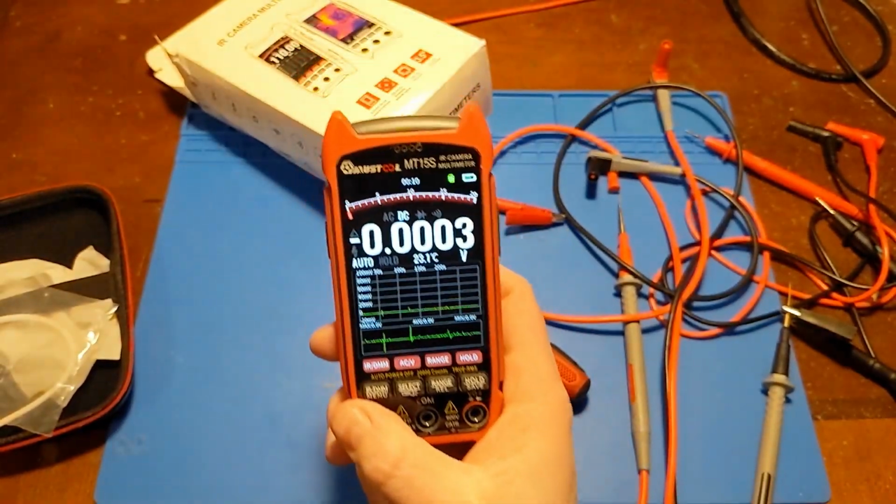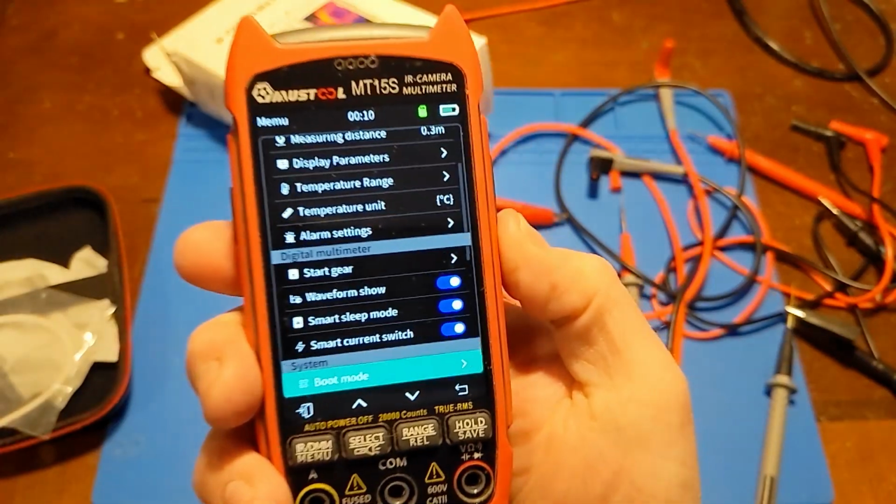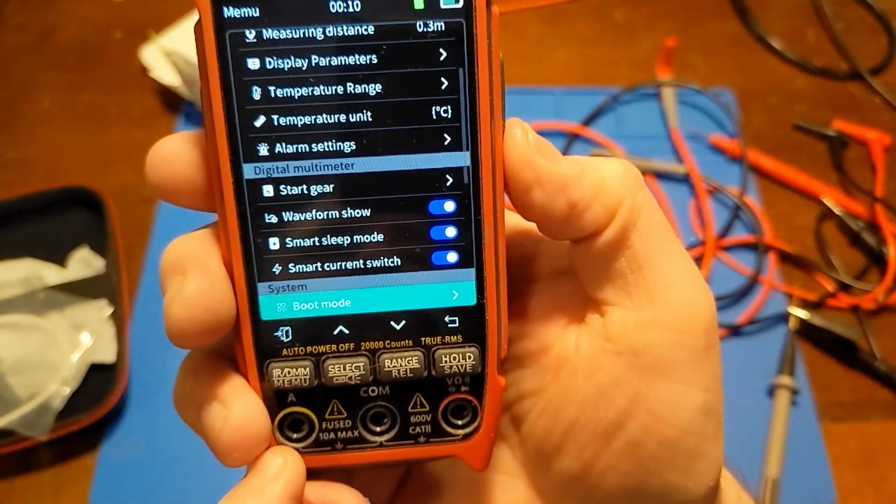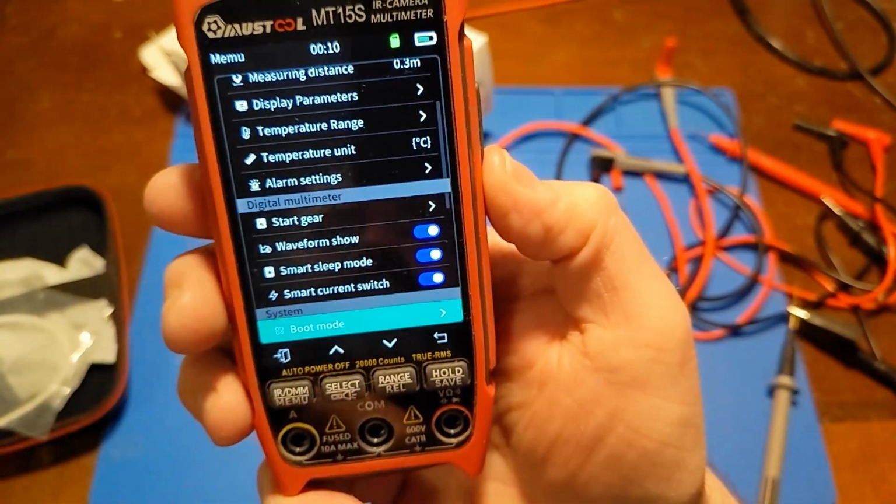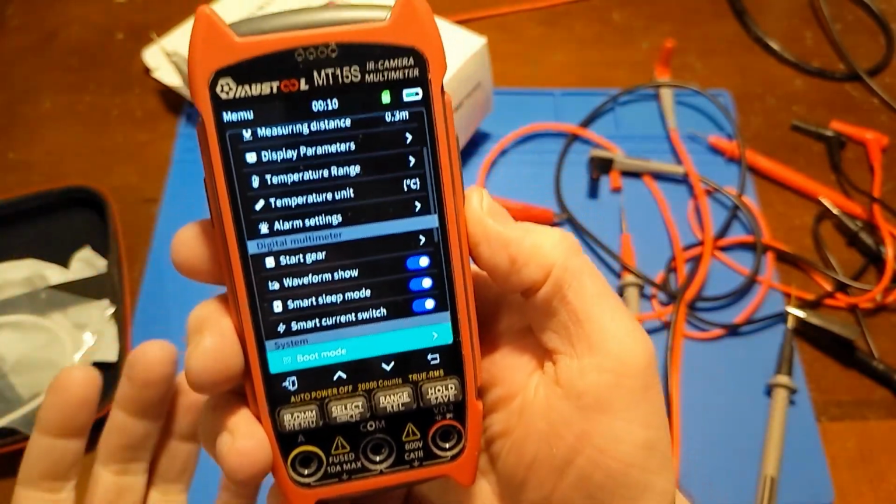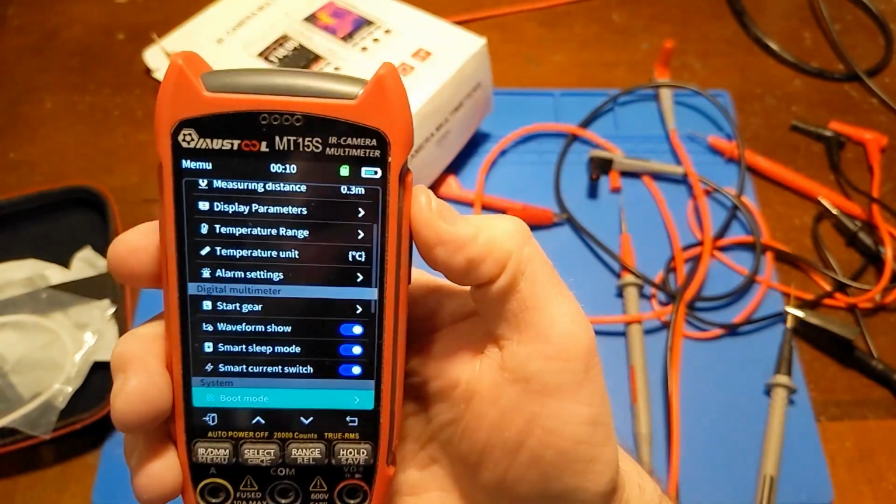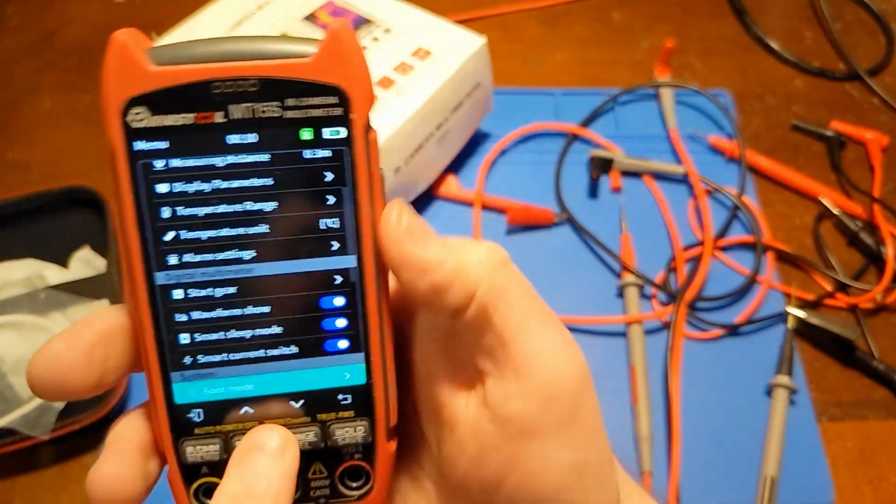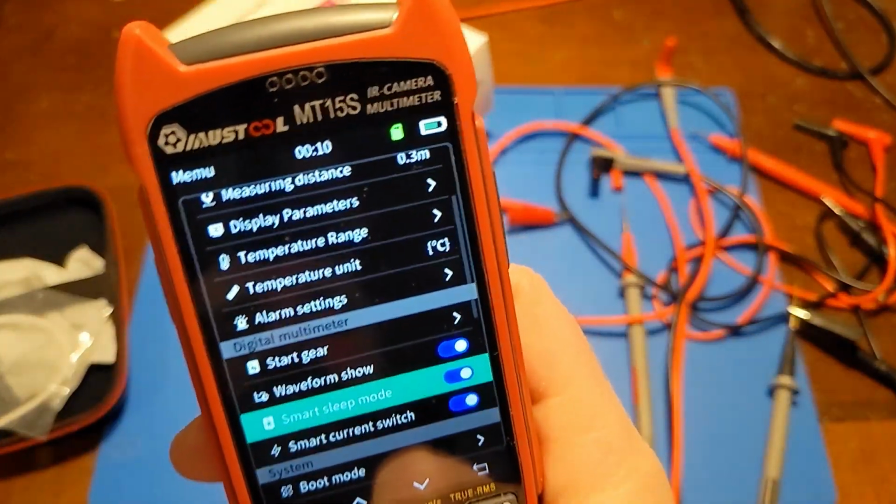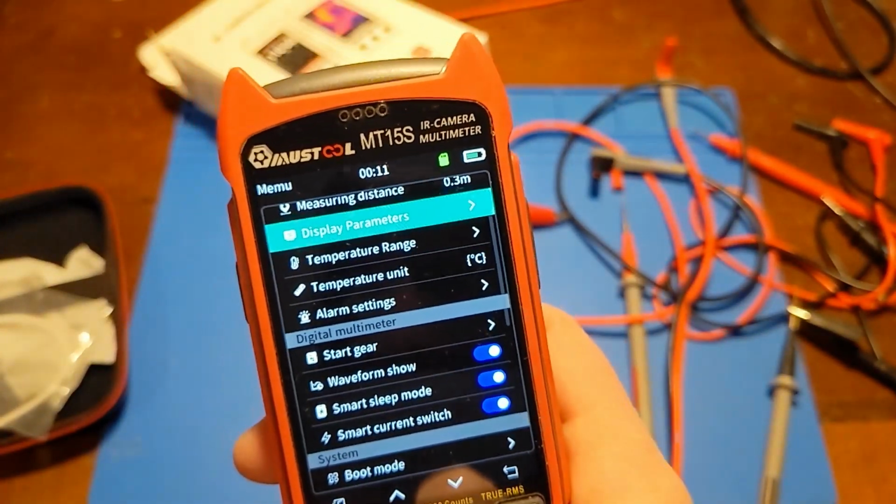Before I conclude today's video, I'm just going to put this in the menu mode so you can get an idea of everything that can be changed or adjusted. Like for example, in boot mode, you can select if you want it to start up as an infrared camera or start up as a multimeter. Maybe it'll boot faster if it's just in multimeter mode. I don't know, but I'm just going to run through all the different settings you can change and parameters and whatnots.